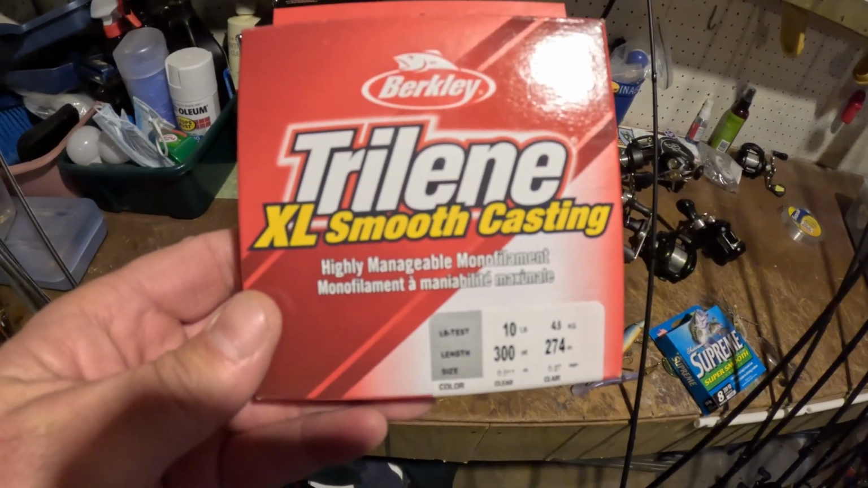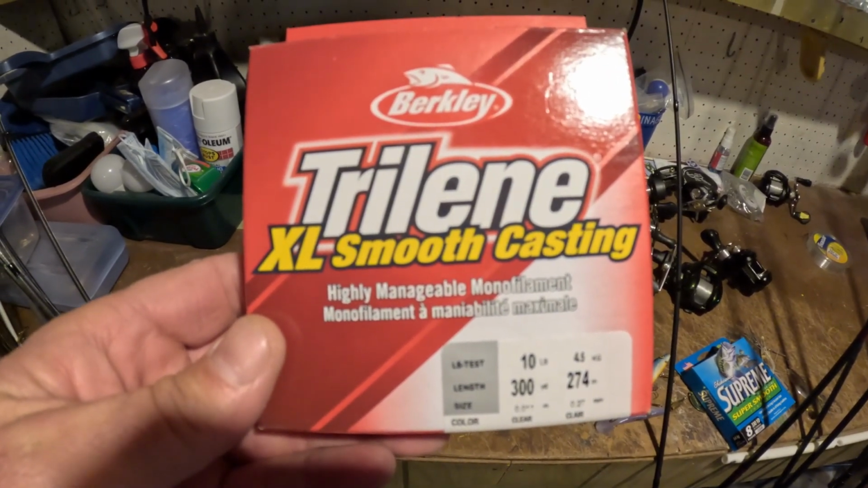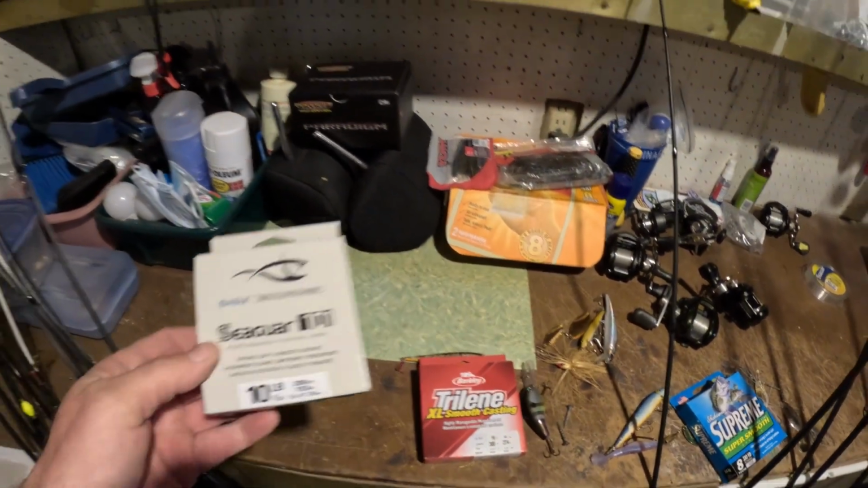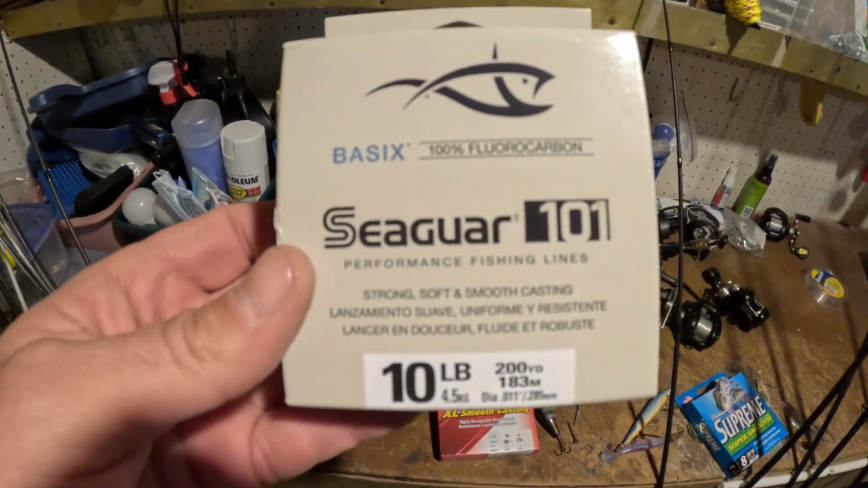I'm going to throw these jerkbaits on 10-pound fluorocarbon, and I'm also going to throw them on 10-pound mono. Both lines have the same measurement. I'm throwing Berkley Trilene XL 10-pound mono, which has a diameter of 0.011. For the fluorocarbon, I'm throwing the Sea Guar Basic, the 10-pound, and it also has a diameter of 0.011. So same diameters. The only difference is mono versus fluorocarbon.